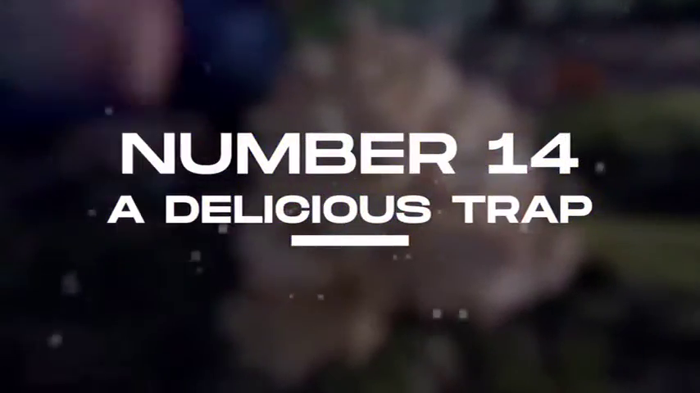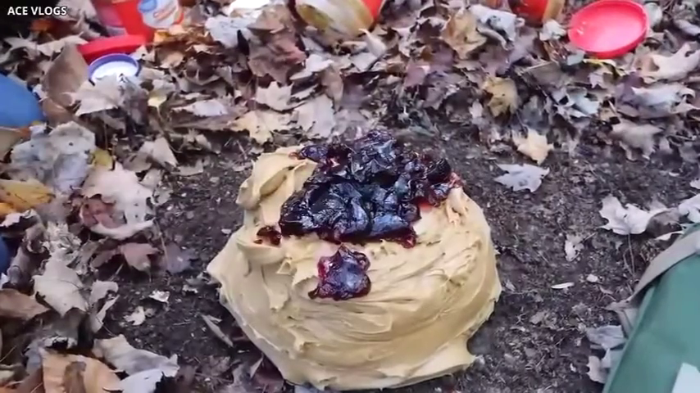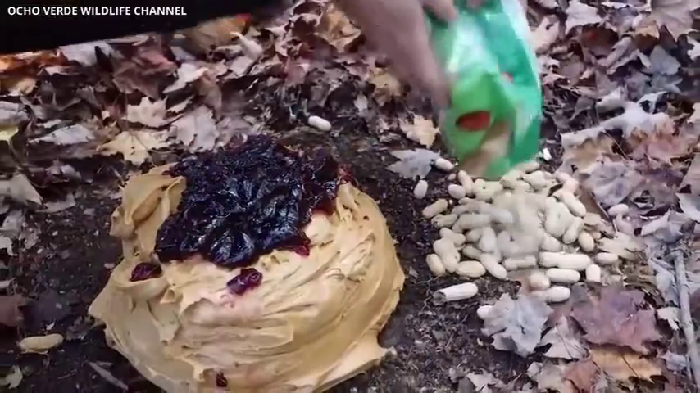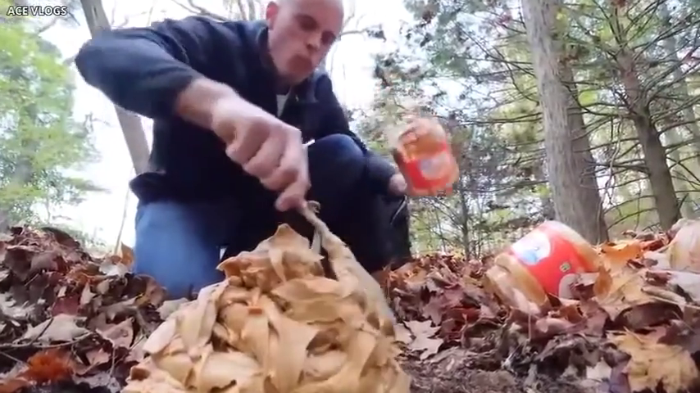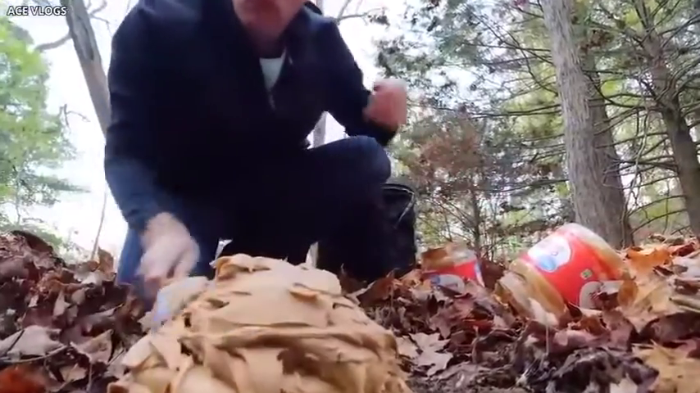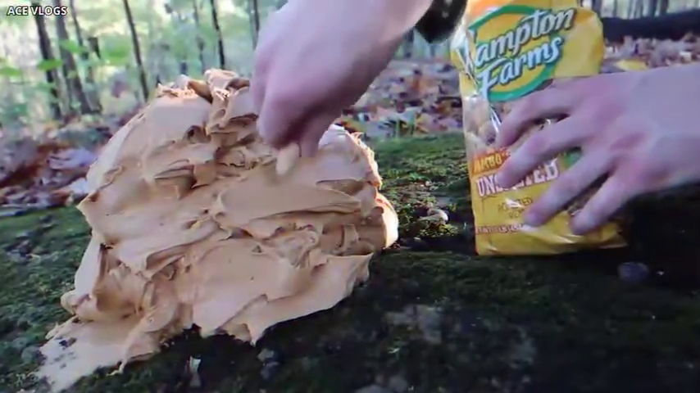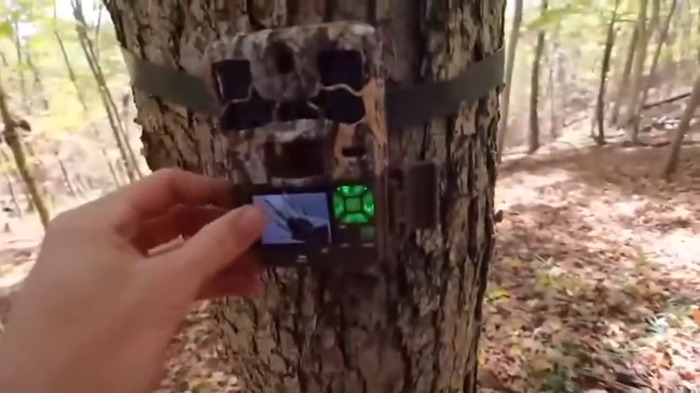Number 14. Delicious trap. The classic peanut butter and jelly sandwich is one of the favorites for children and adults. But did you know that some animals also find this delicious snack quite addictive? The creamy and soft flavor of peanuts is a great attraction for many wild animals. Someone saw a hunter using peanut butter to attract small creatures and decided to test it on larger animals in the forest. They put what seems to be a mountain of peanut butter and jelly in the woods, close to a trail camera, and simply left it for a few days.